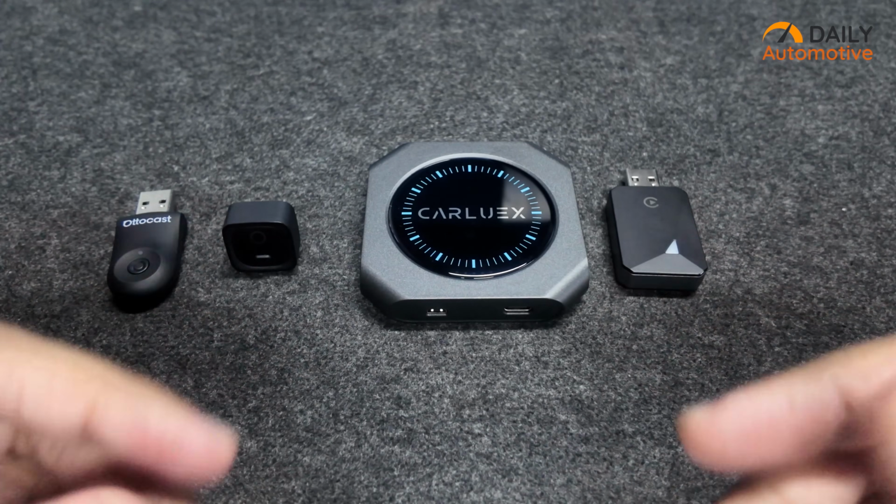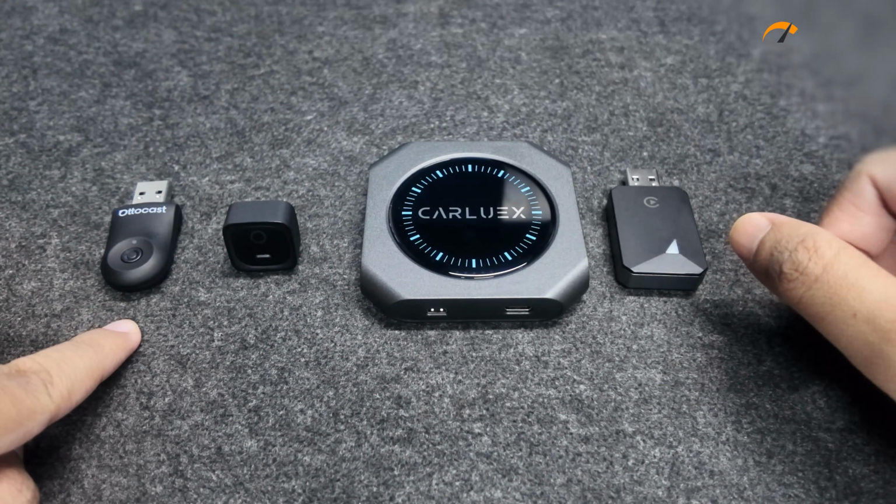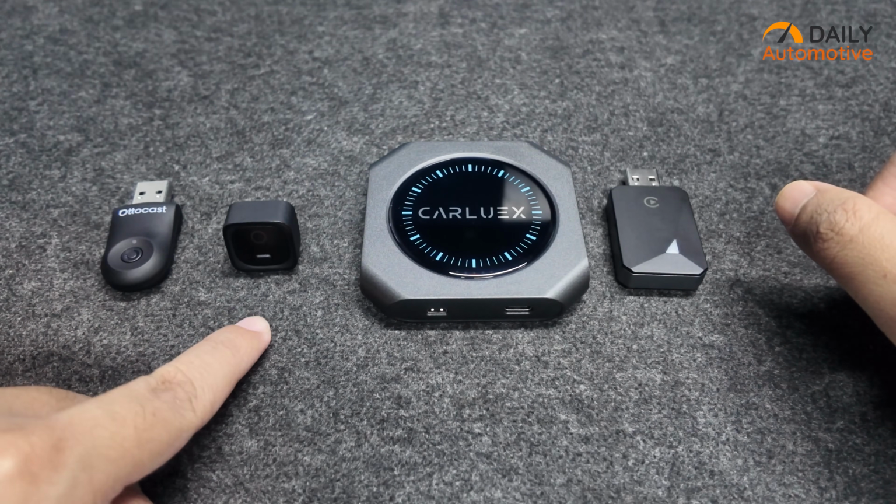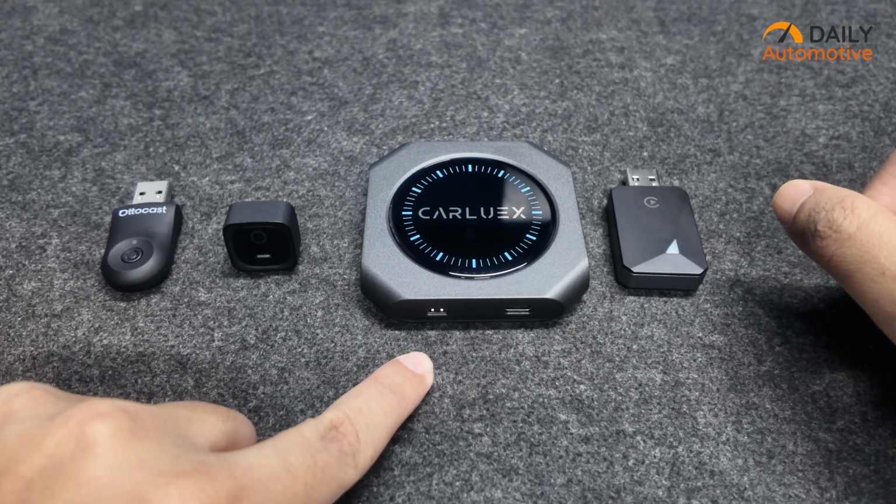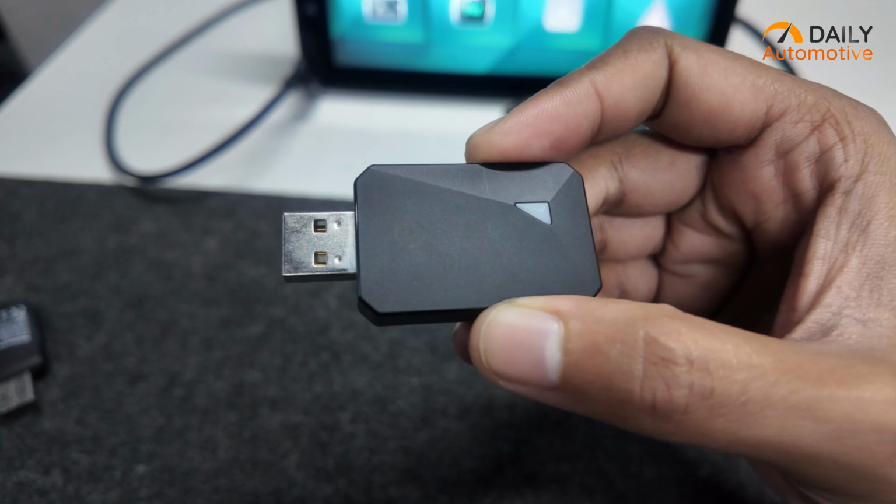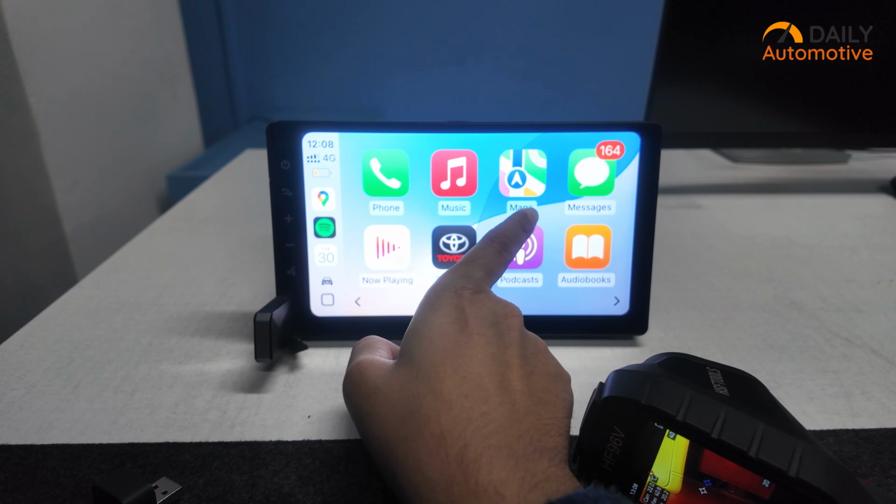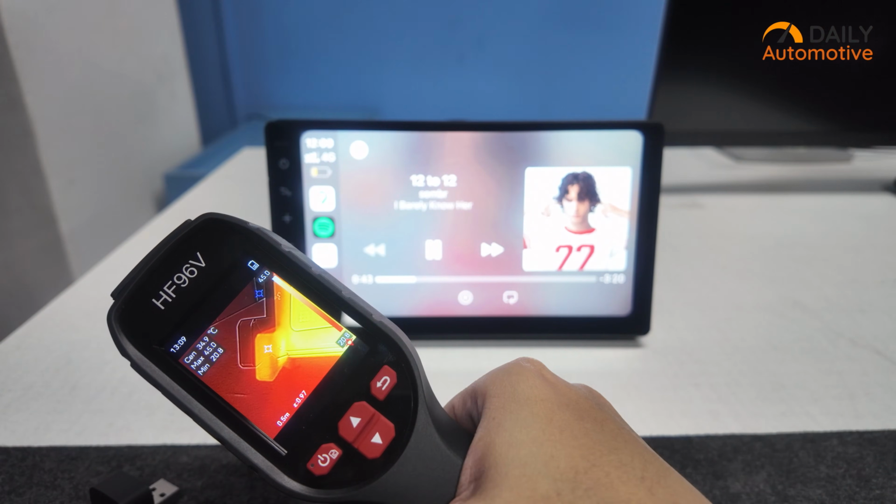Now, for this experiment, we're about to test these 4 wireless CarPlay adapters. We've got the Ottocast Mini on the far left, Ottocast Cube right beside that, the Carluex Pro Plus 2.0 after that, and then a non-branded wireless CarPlay adapter from AliExpress. The non-branded one was honestly a silly blind buy. We wanted to see how these non-branded ones perform under stress. So yeah, here it is.